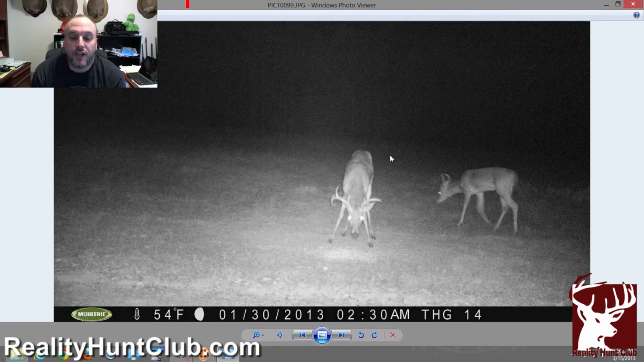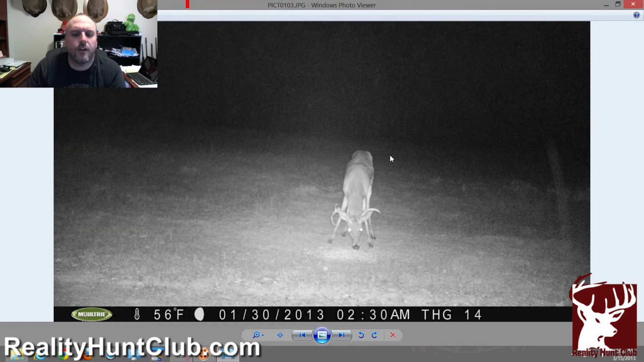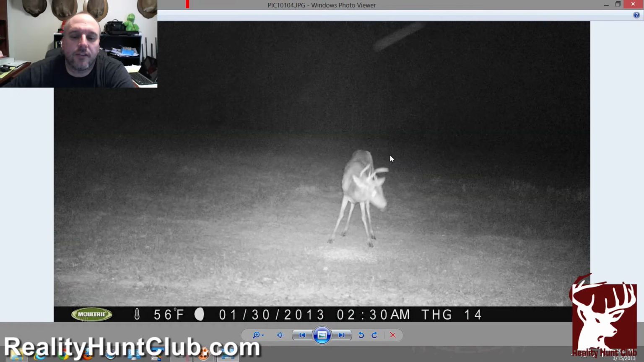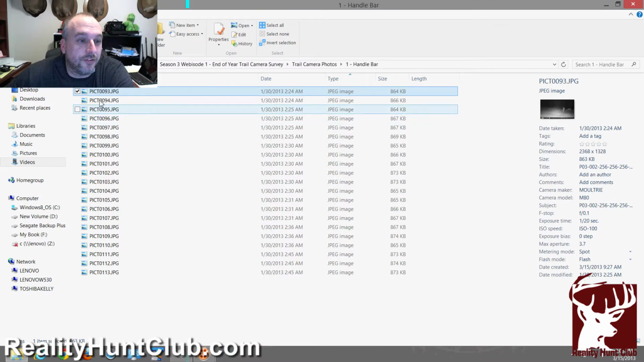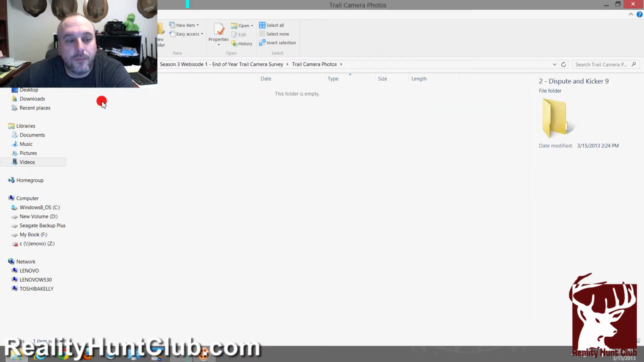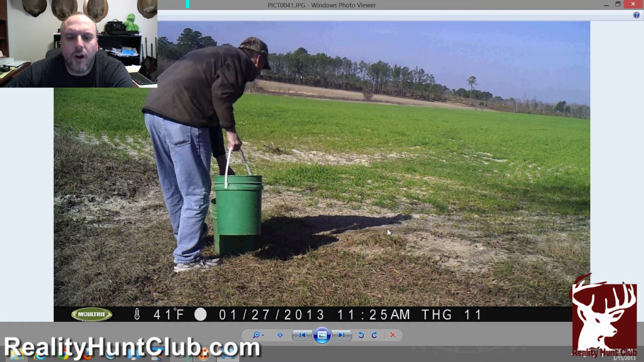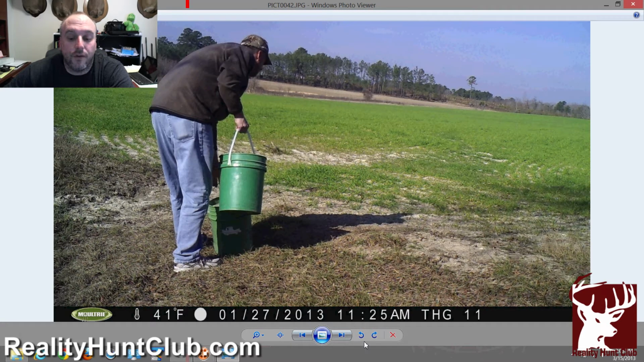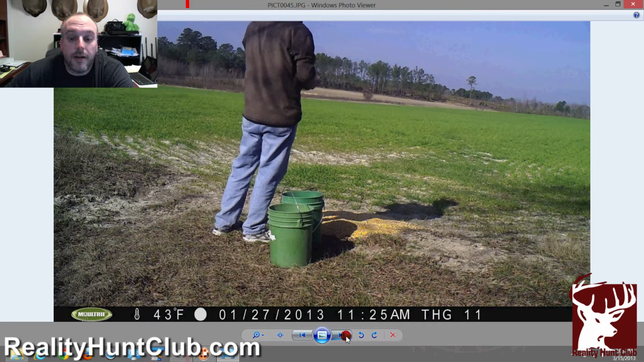It's the 30th of January. We got these photos, and he's in our wheat fields and all the other fields at night eating. It's going to be real interesting to see how he grows next year. In the summer, maybe he'll be really freaky with that one beam, we'll see. Chuck and the farmer planted wheat after they harvested their peanuts. So it's a gigantic wheat field up there, and all the bucks and does and everybody else are going to that wheat field at night to feed.